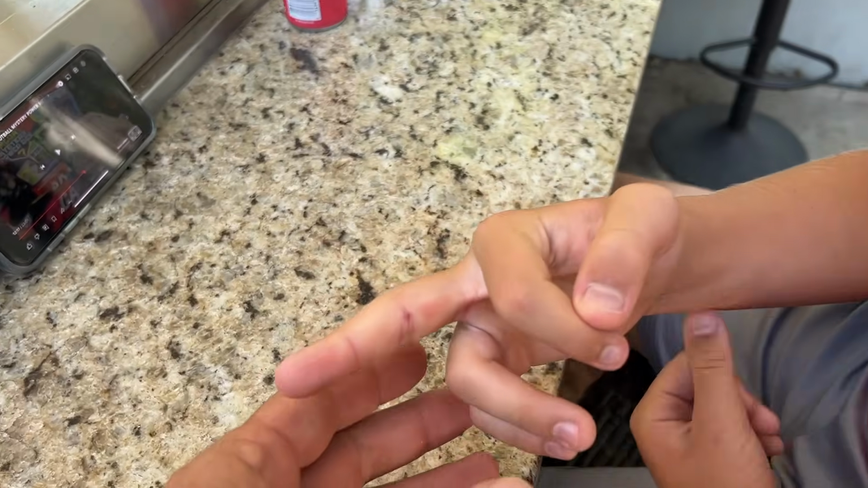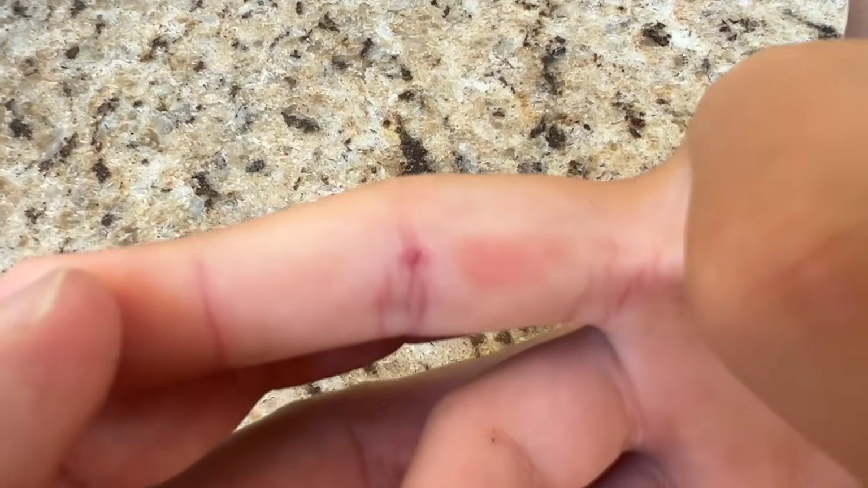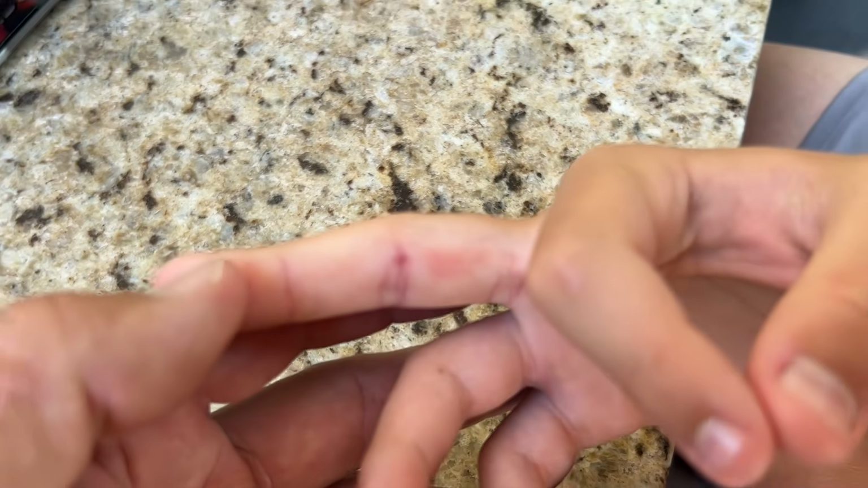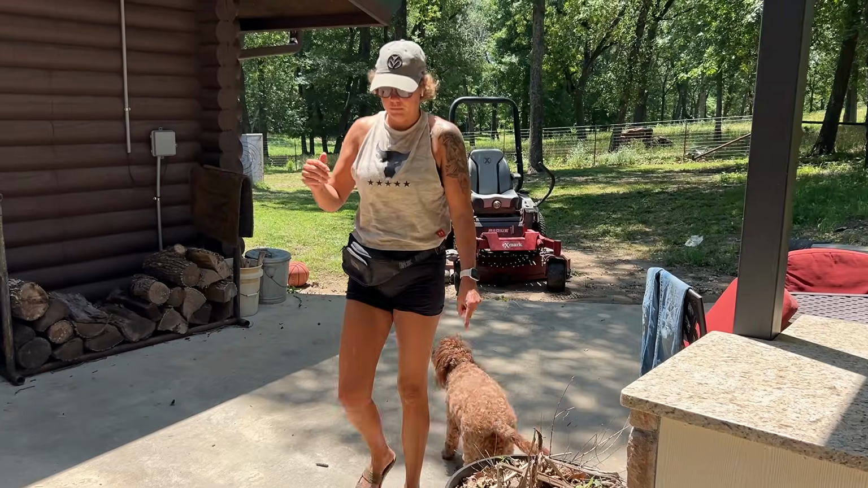All right, let's see that finger. Got stuck right there? Yeah. Well, camera won't focus. Well, glad you're feeling a little better. It looked like it hurt last night. You ready for lunch? Yeah.